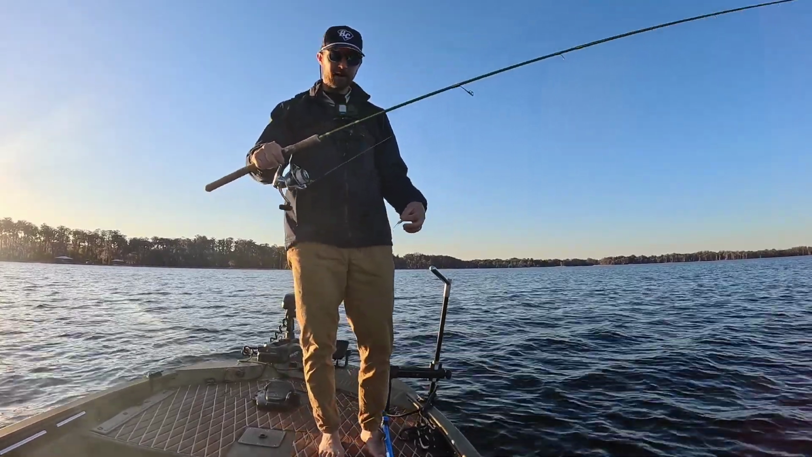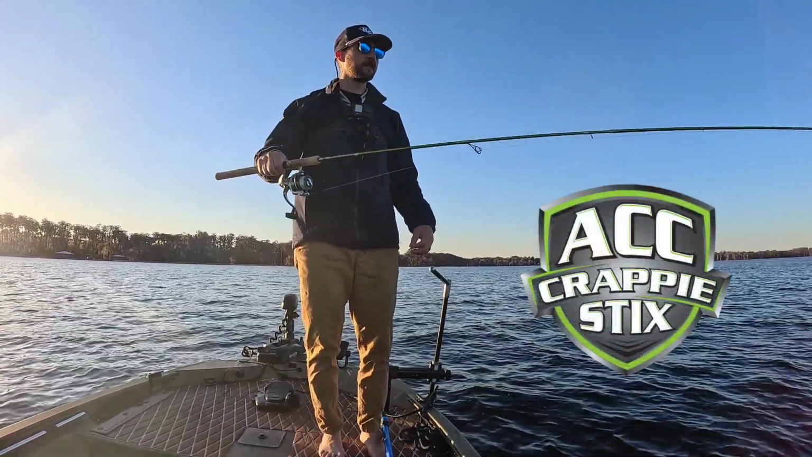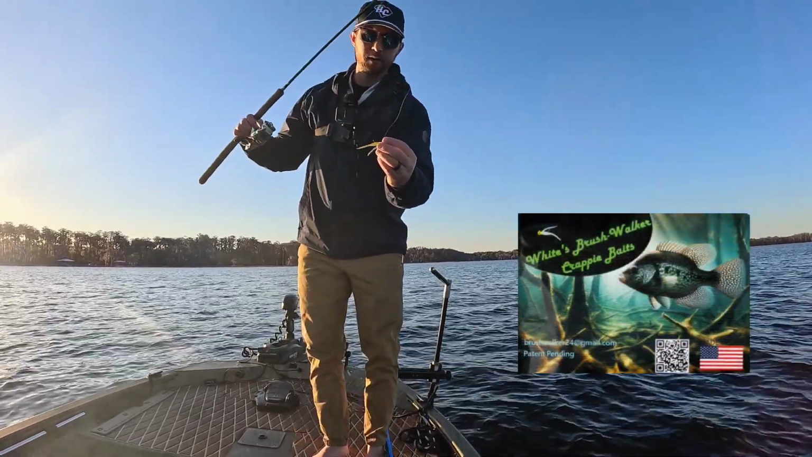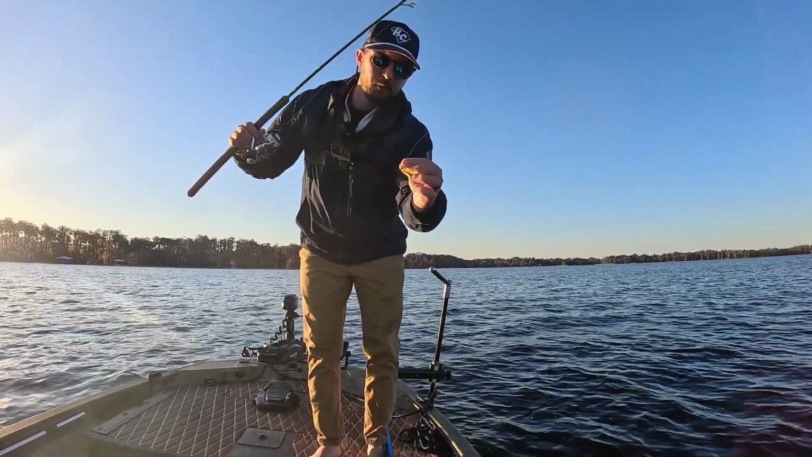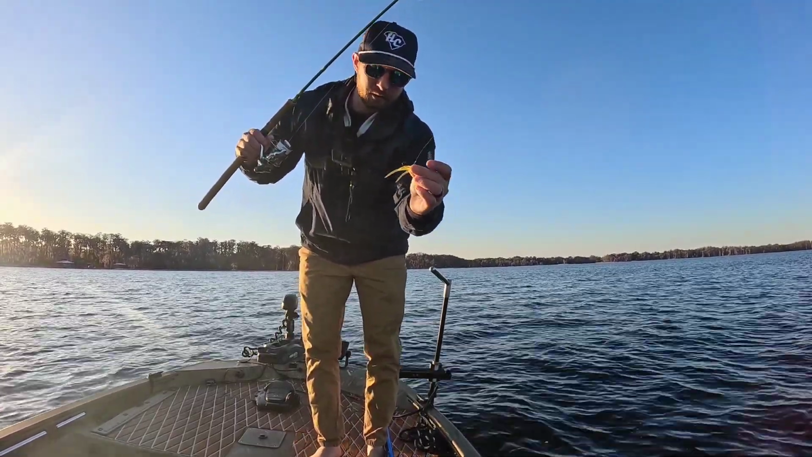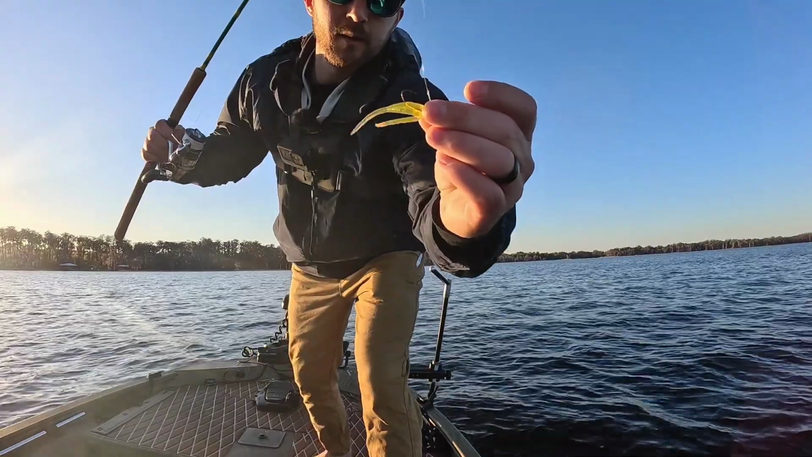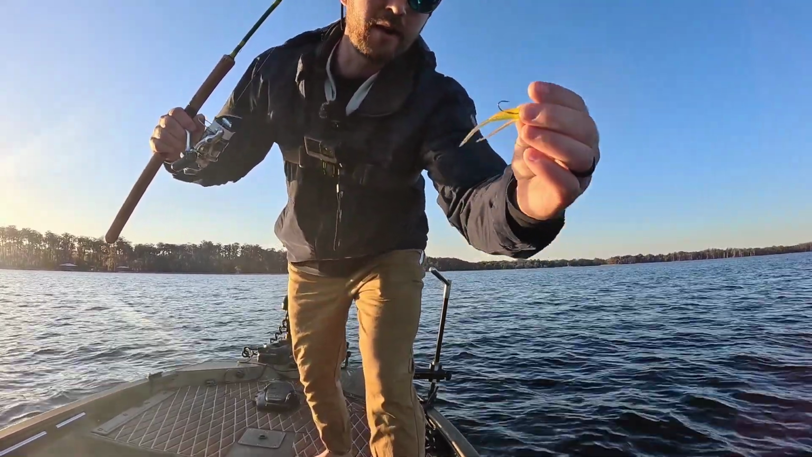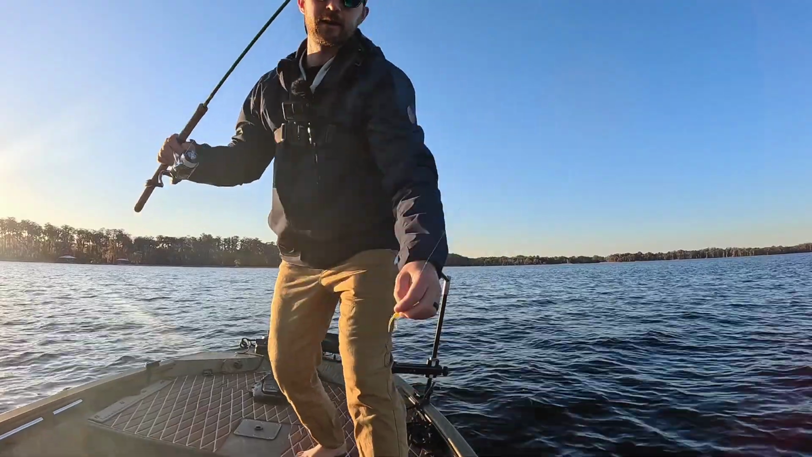So I've got my ACC crappie stick. This one's my 7.5 foot. Got a Brush Walker jig on here. Blue jig head, 1/24 ounce. And I've been flipping the jig head, the bait around so it looks like two minnows swimming instead of having it weedless, because I'm just open water fishing right now.